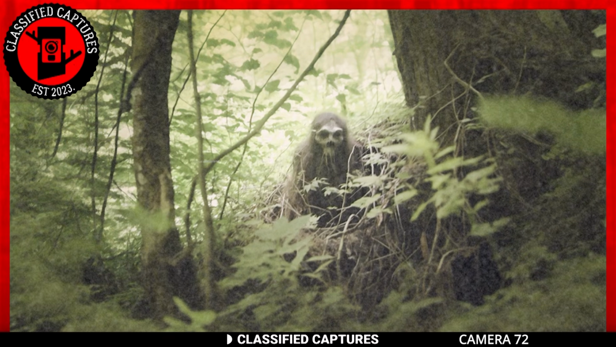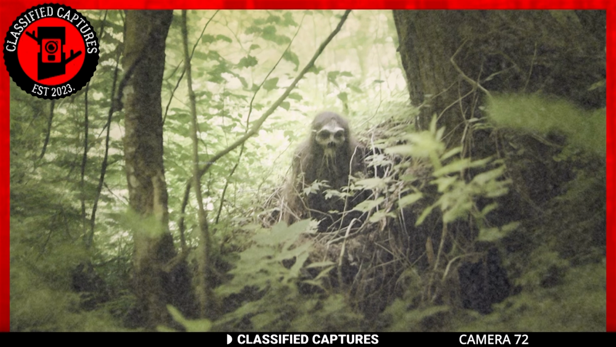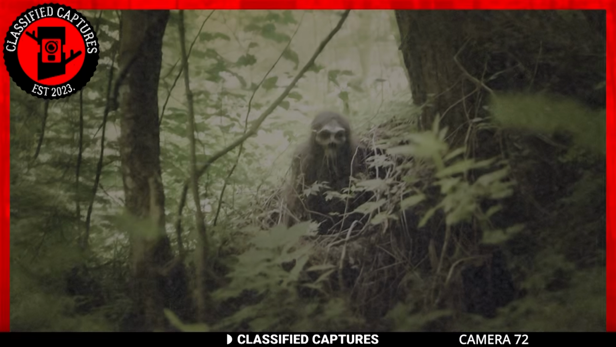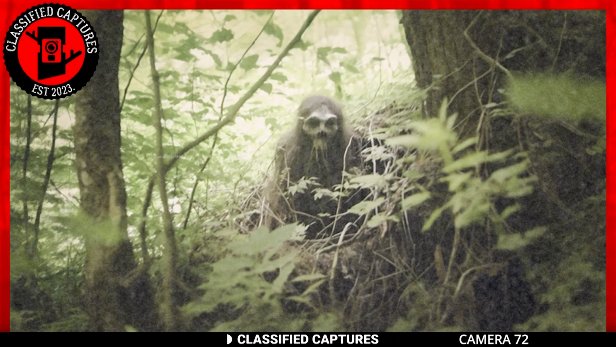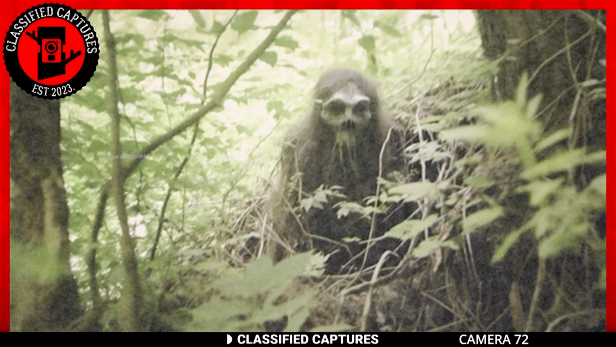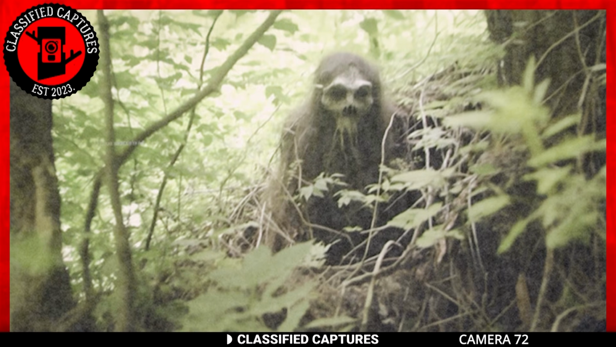Imagine walking into the woods and seeing this staring at you. What would be the first thing to run through your mind? This Trailcam capture is eerily reminiscent of the previous image taken in the park. Once again, we're confronted with a bizarre creature, but this time its appearance is even more unsettling.